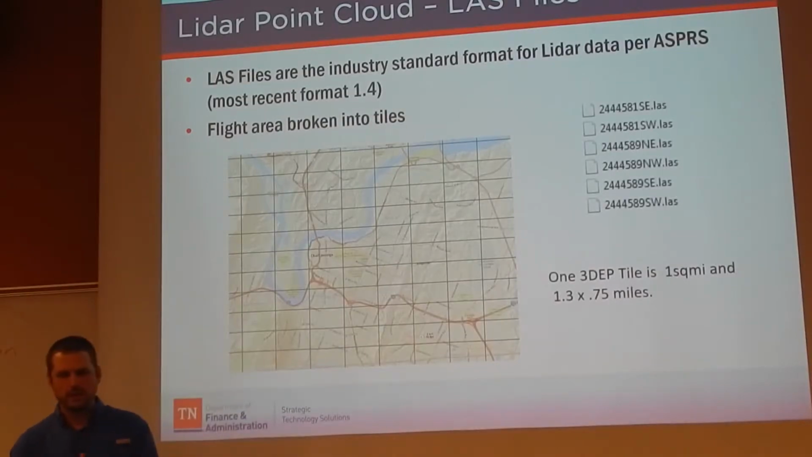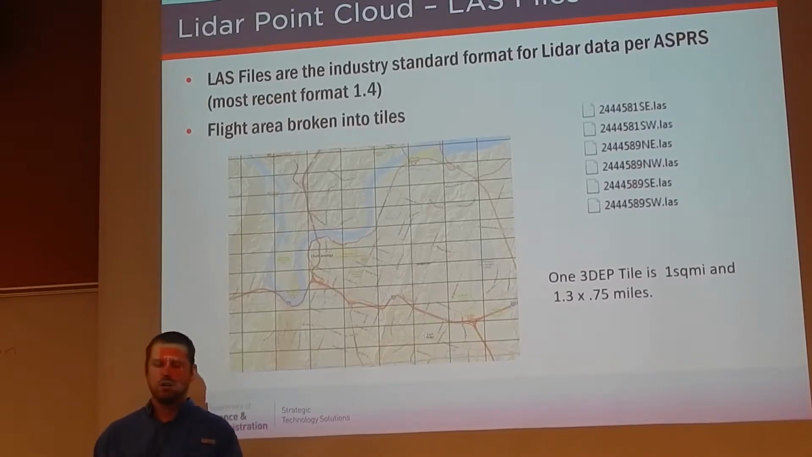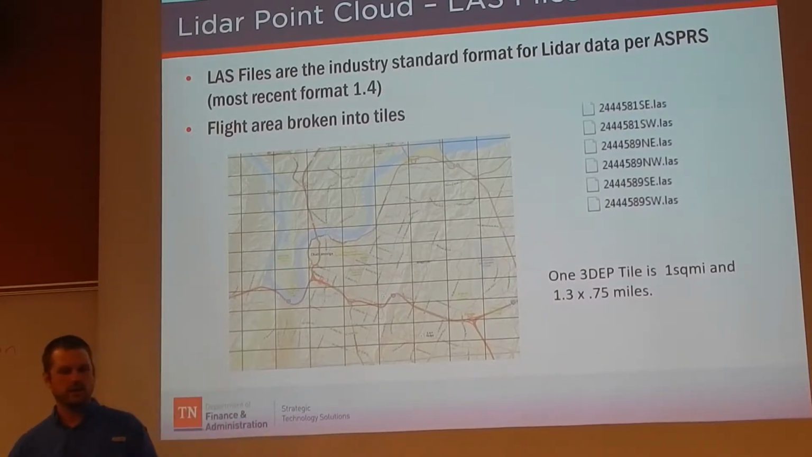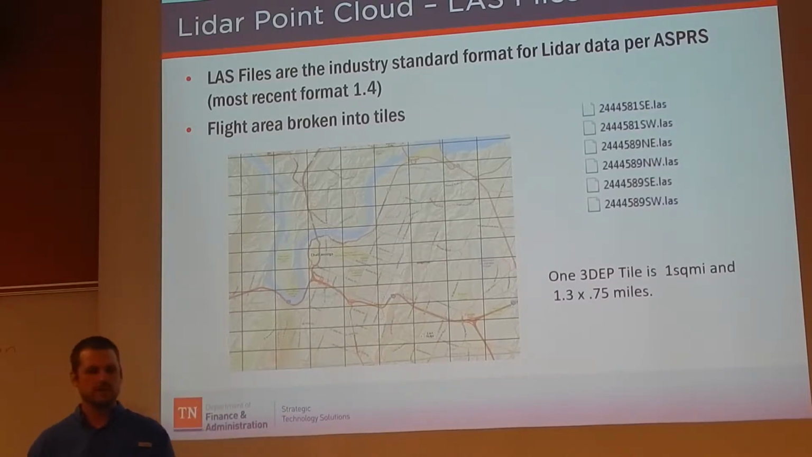Okay, so how is the point cloud broken out? It's broken out into tiles, and same thing with the elevation models and the intensity imagery. Each tile is 1 square mile. This is just a screenshot of the Chattanooga area, and you can see an example of the .las files that we received.